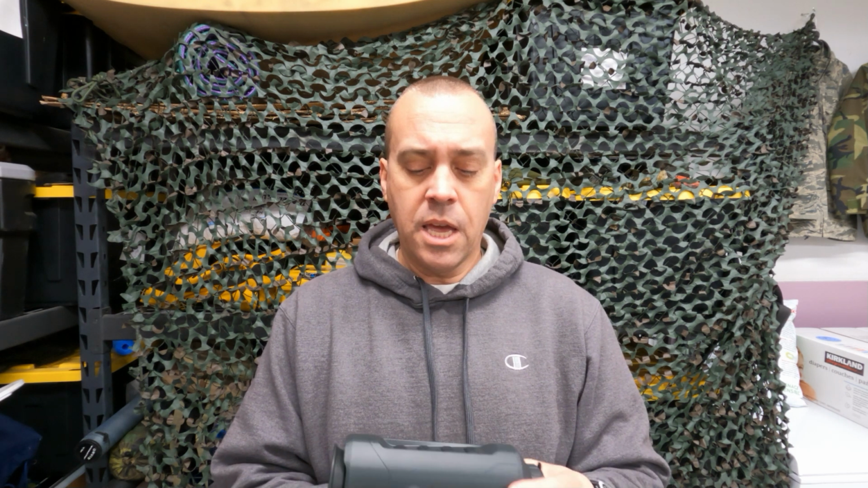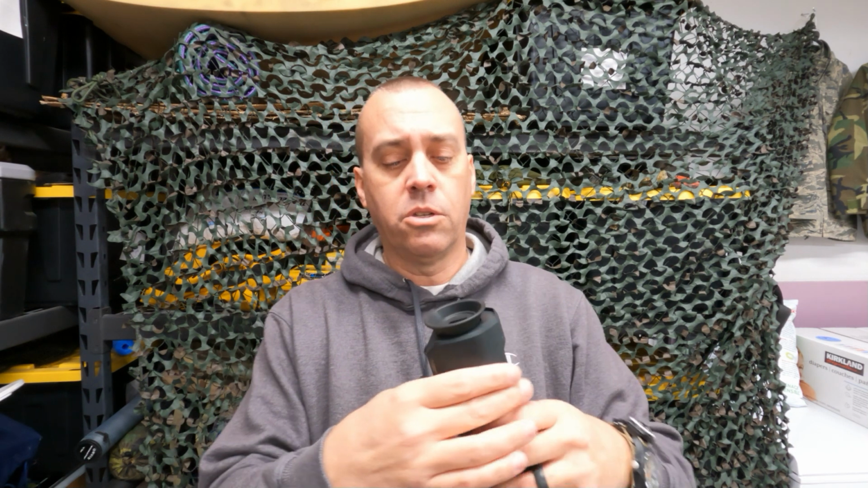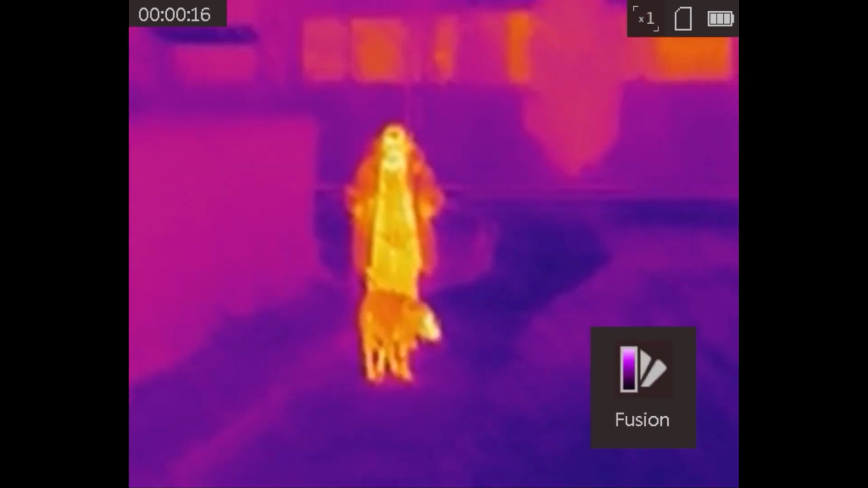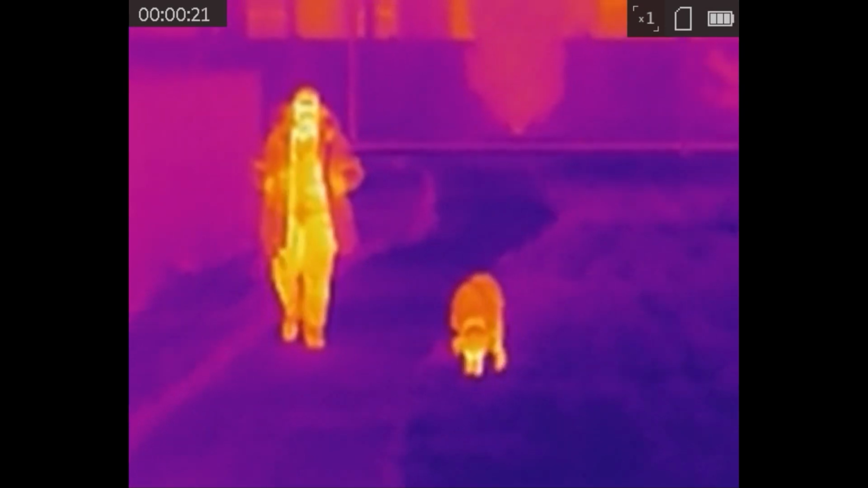Would I purchase it again? Before we get too far, tripod mount, very nice. You just set it up and scan left and right. What am I missing here? It does different modes. I'll put a brief clip in that I took of some footage when I first got it. And you'll be able to see the different white hot, black hot. They have red, a fusion, and I think that's it. But it definitely, you're not going to miss any heat sources if you're using this.